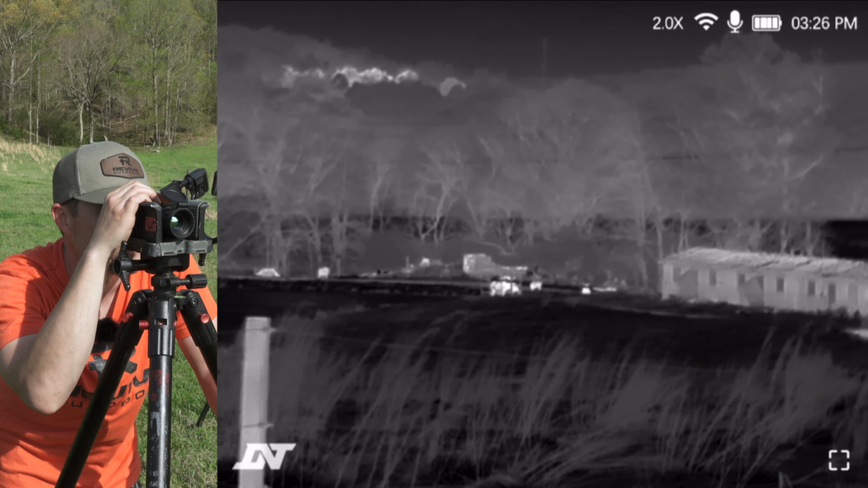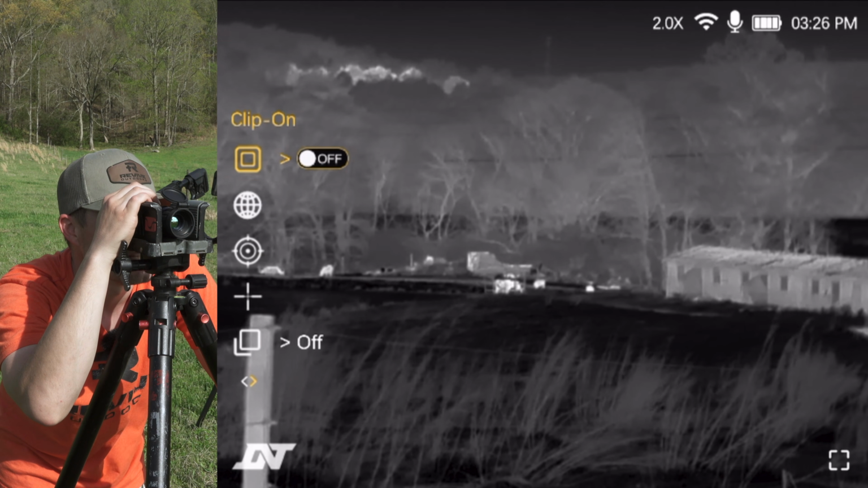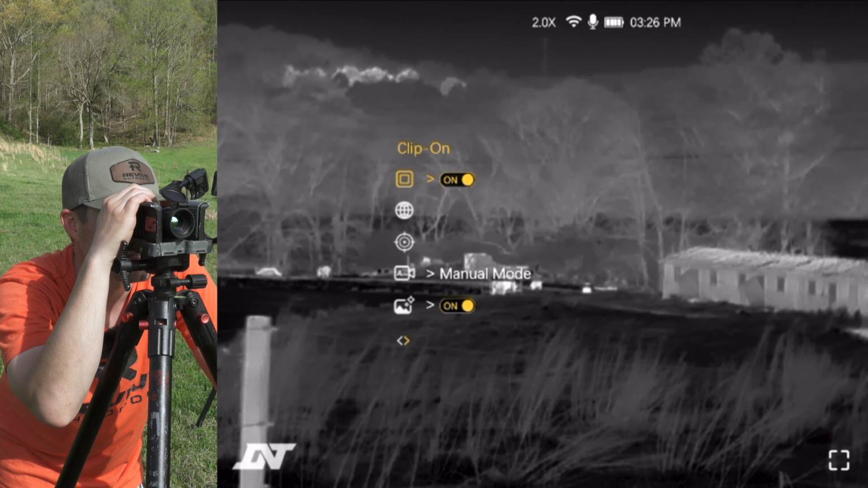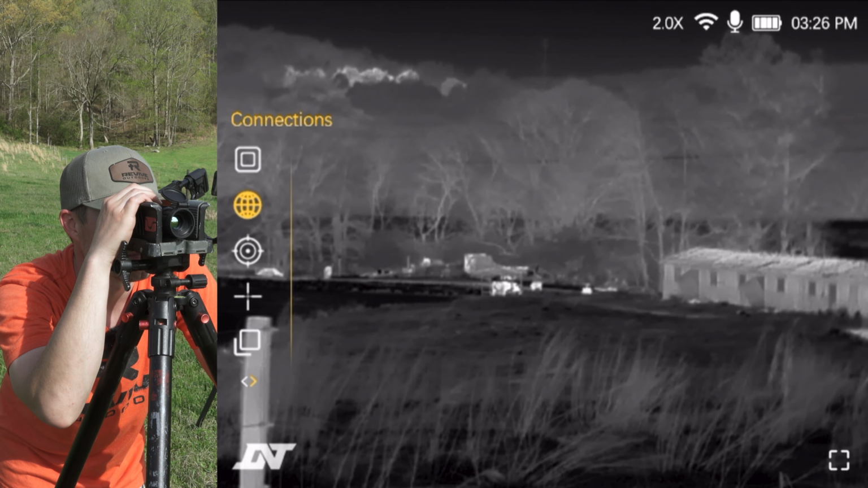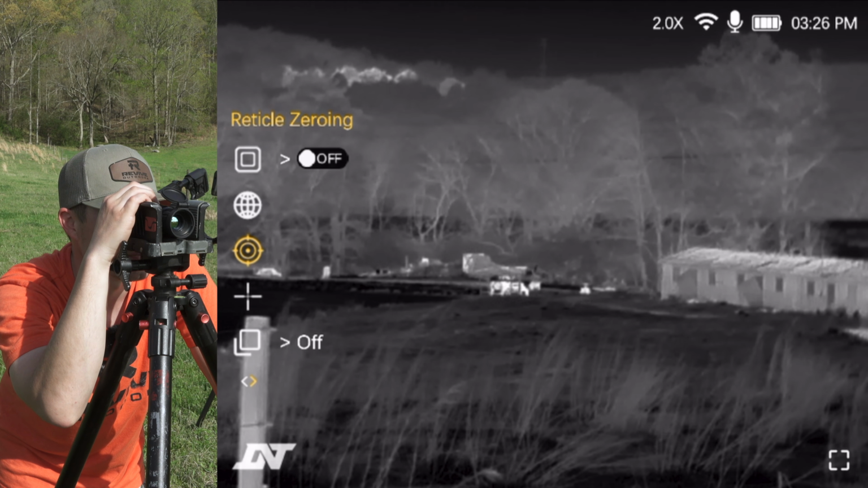If you hold down the menu button, that is where you're going to get into the menu itself. You can turn off and on the clip-on mode, which is going to be talked about later as we move to the clip-on part of the video. You can turn your Wi-Fi on, you can turn your Wi-Fi off through that portion of the menu. You're going to have your reticle zeroing, which we'll talk about once we put it on the gun.